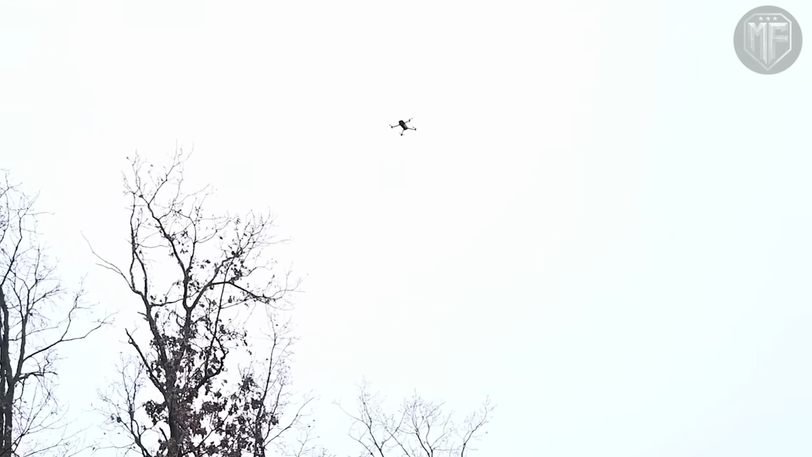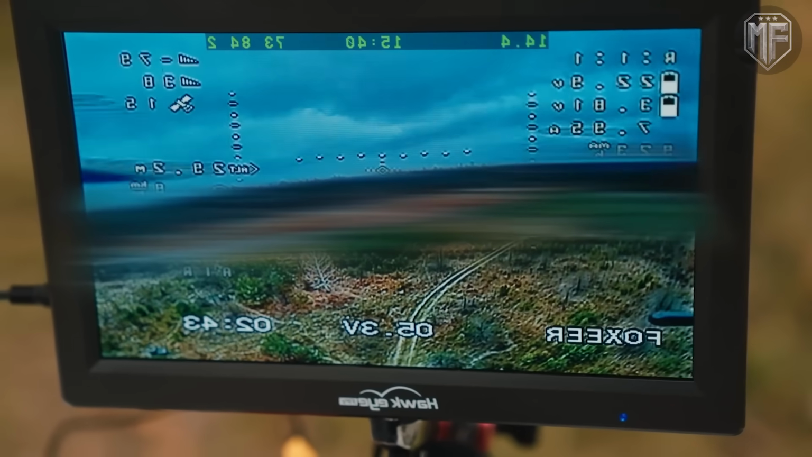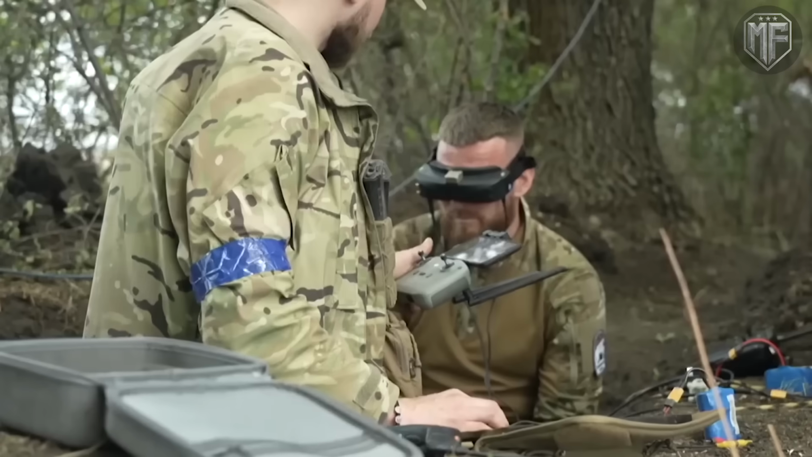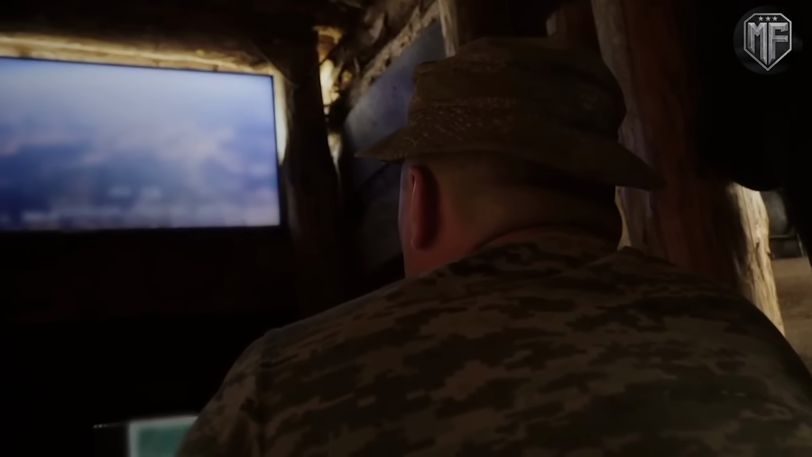Thermal footage later showed the wreckage trapped in reeds, confirming that the losses were complete and that every movement had been seen, followed, and punished in real time. This was a clear snapshot of how the war in Ukraine is shifting, where routes once labeled low risk are now among the most dangerous places on the battlefield.